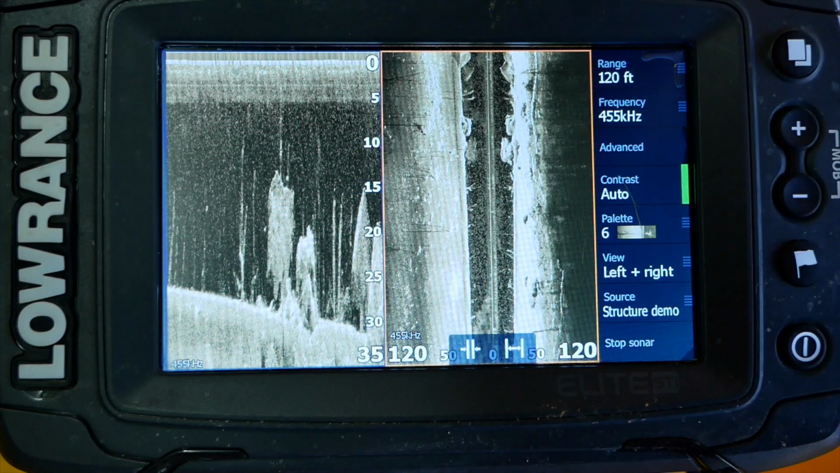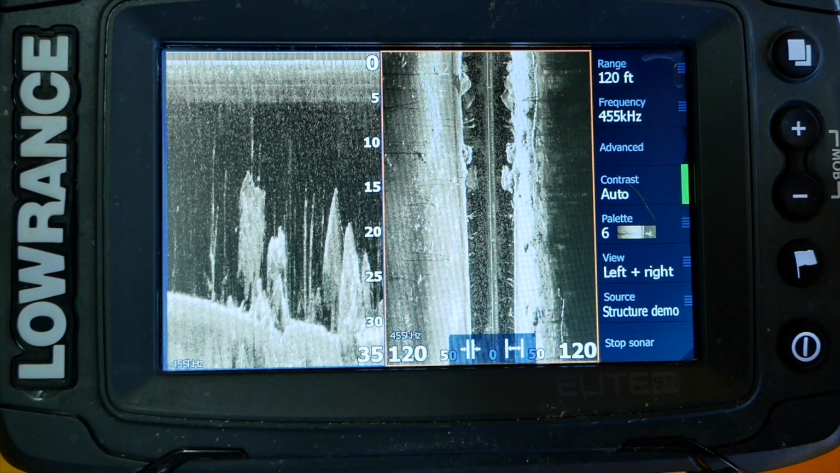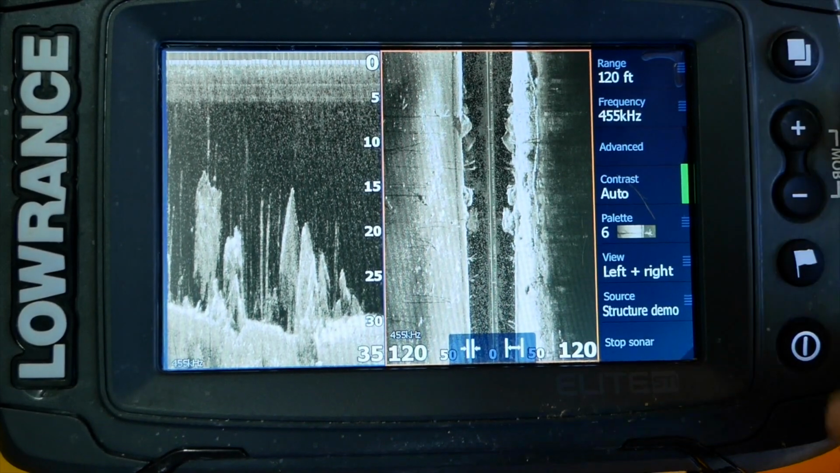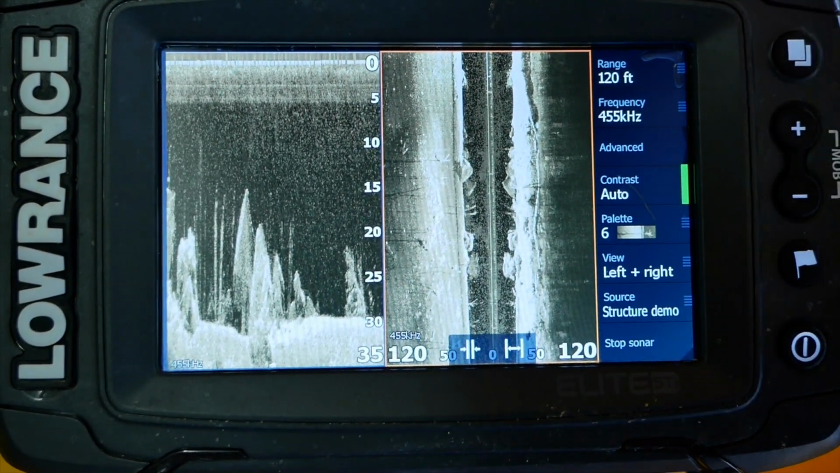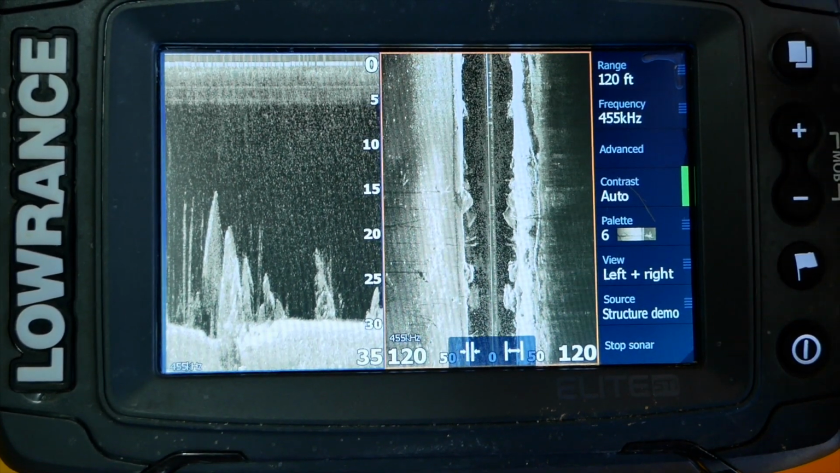That's the downside of having a touchscreen, and plus it gets dirty. But the upside is it makes it nice and easy just to go in here and hit something, instead of fiddling through buttons all the time. So that's something you may want to consider if you want to buy a unit that's touchscreen or not. There are ups and downs to both.